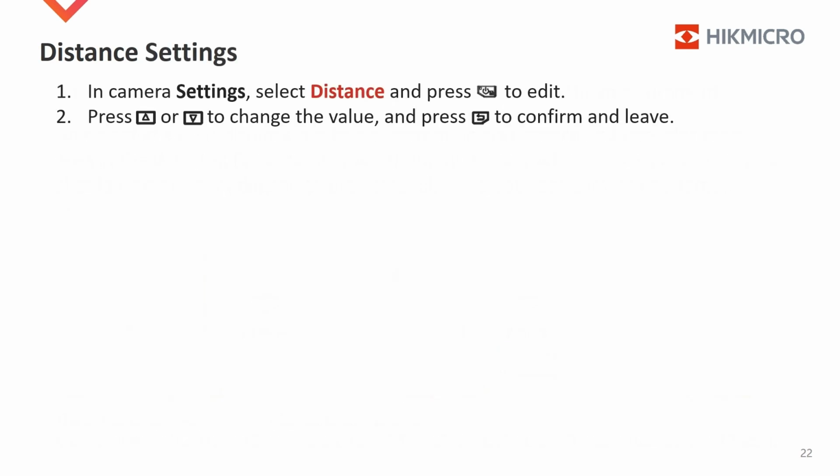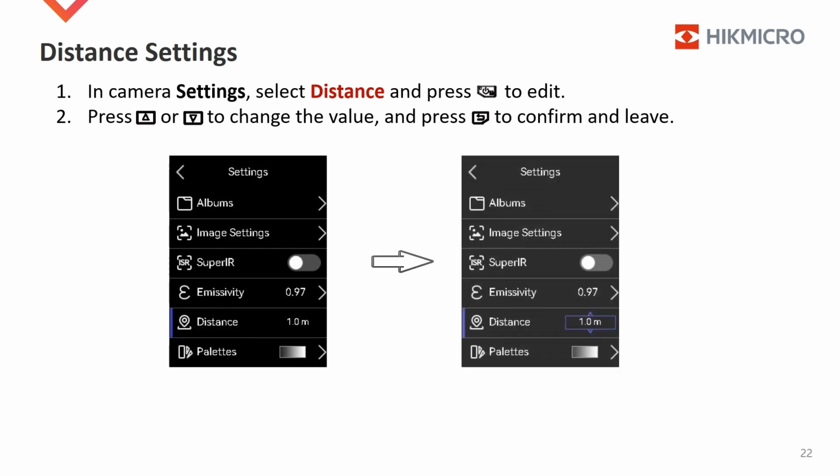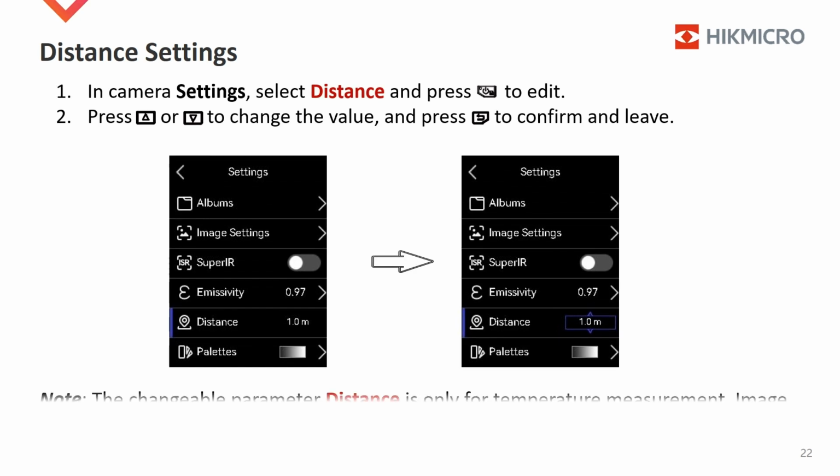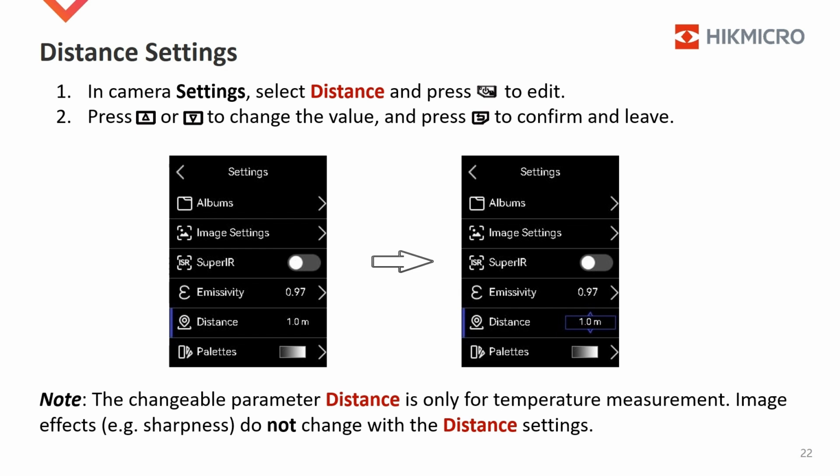Let's see how to change the distance parameter. In camera settings, select distance and press the power button to edit. Press the up button or down button to change the value, and press the return button to confirm and leave. Please be noted, the changeable parameter distance is only for temperature measurement. Image effects such as sharpness do not change with the distance settings.